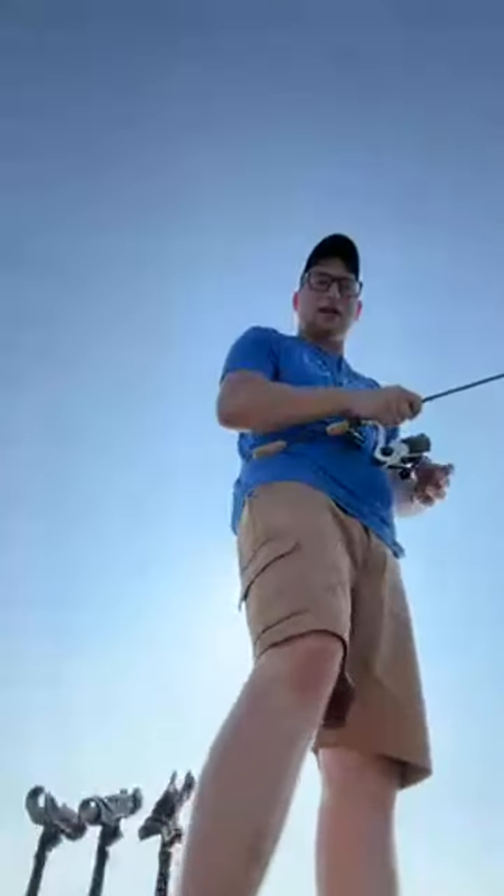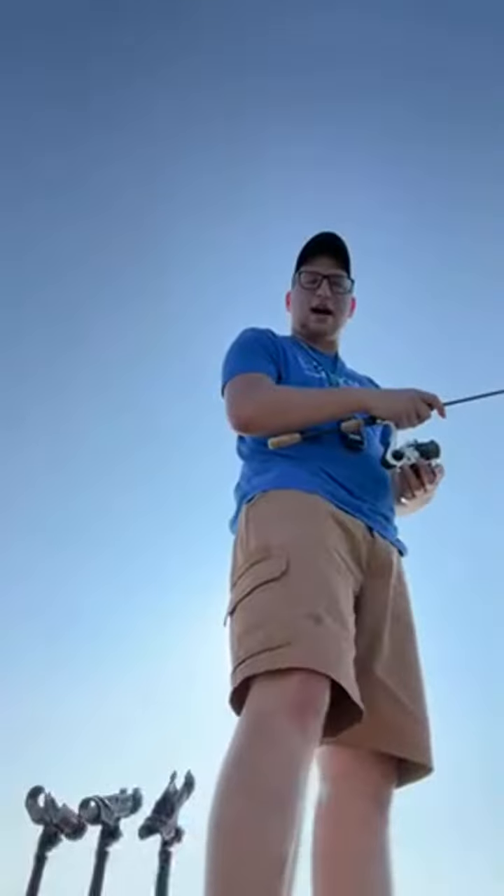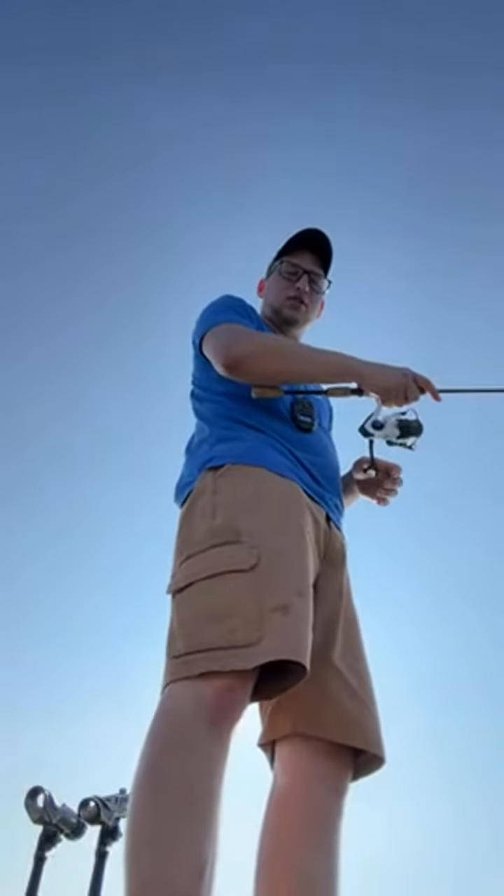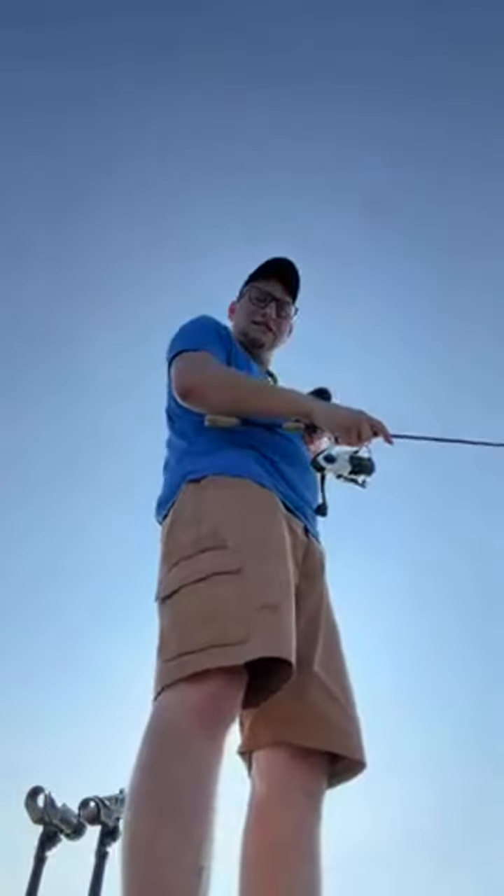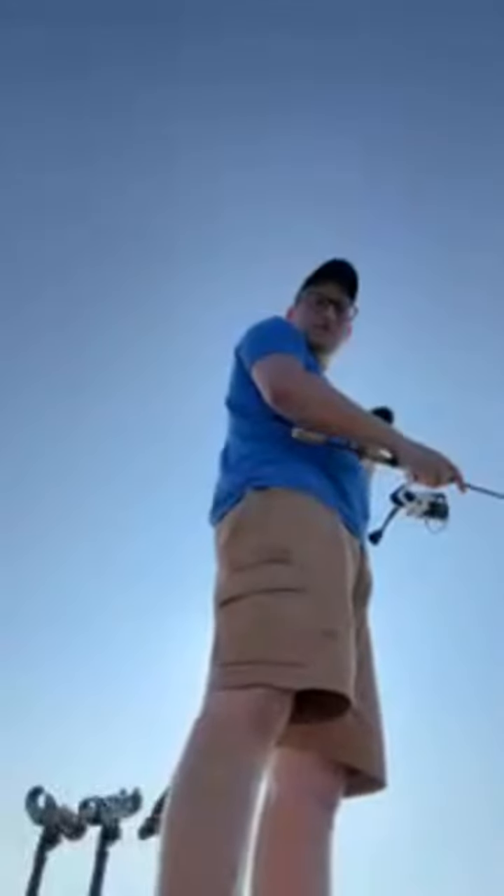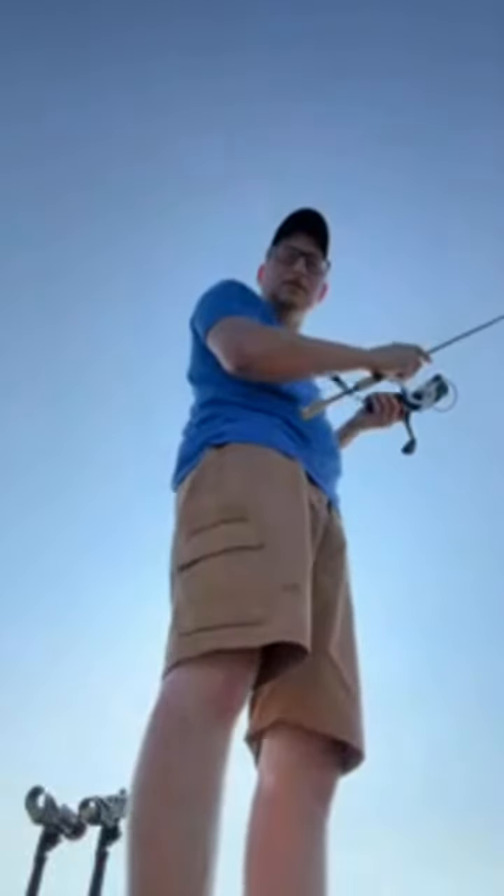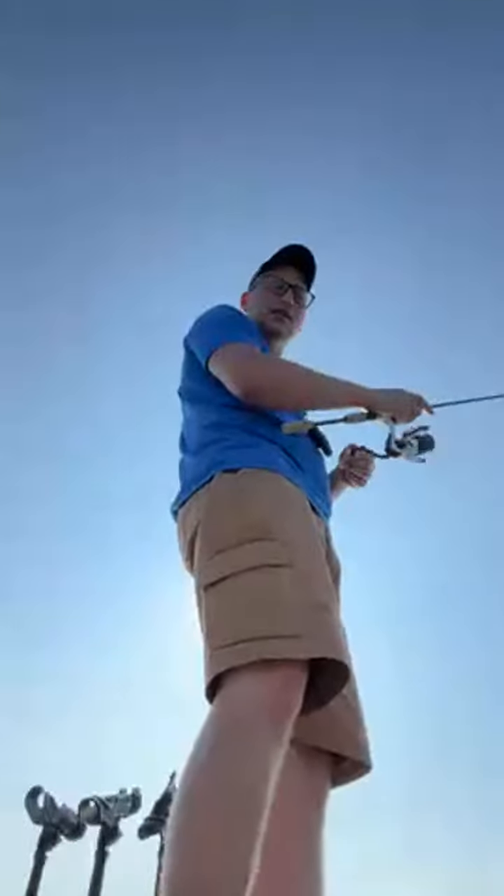Dropping down. I might have to put that bigger one on, that bigger jigging wrap I had. This smaller one just takes so long to get down there. And honestly, it doesn't have as big of a return on my screen either from the LiveScope.